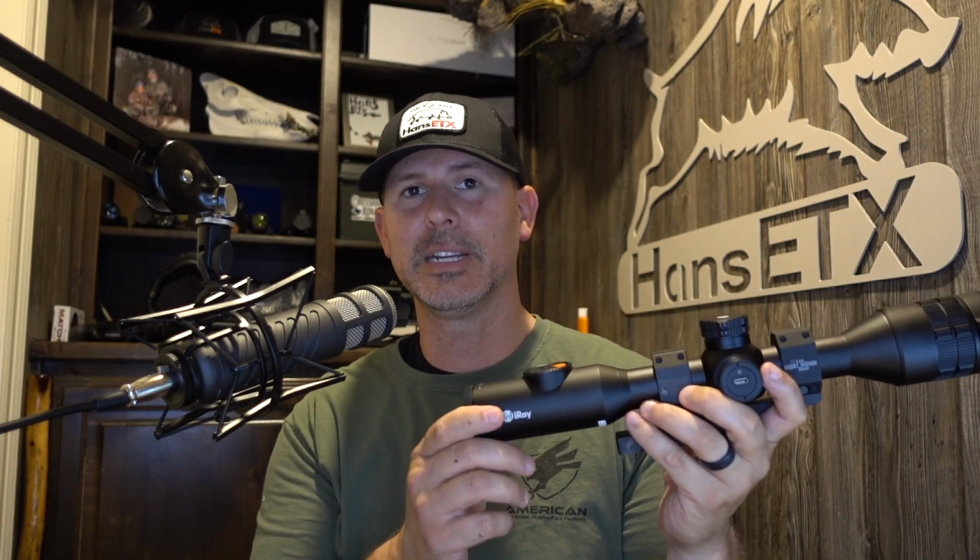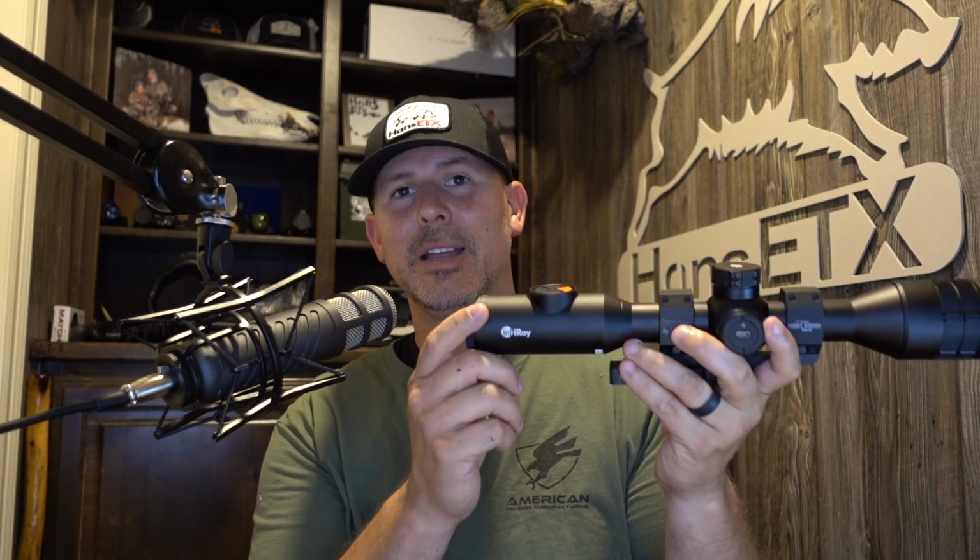Now, if you've used thermal before and you've had other thermal scopes, this is going to be different, because no matter what direction your head is or tilted or how close it is or how far back it is, you'll still be able to see the thermal screen in a thermal optic that you've used before. This one is like a daytime optic. So your eye has got to have a very good eye relief, so your eye has got to be positioned perfectly back there.